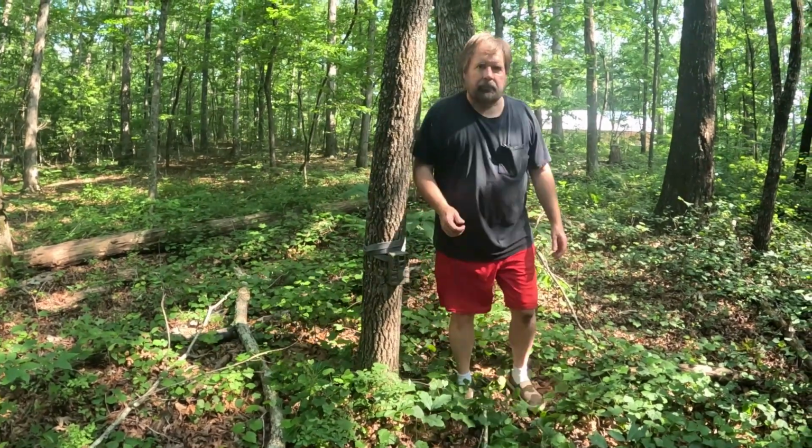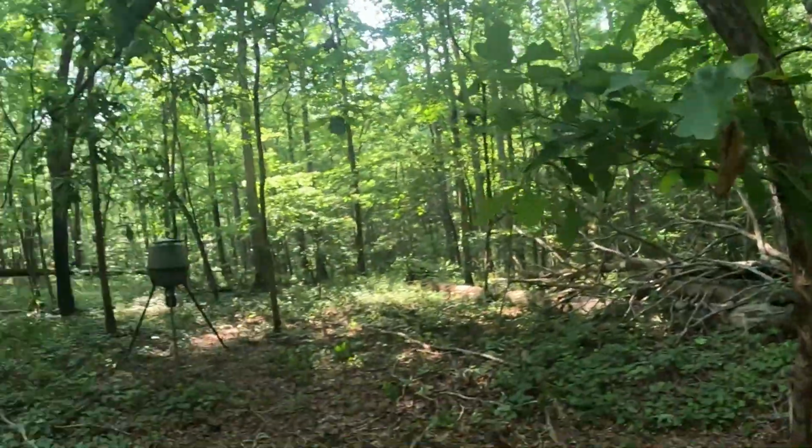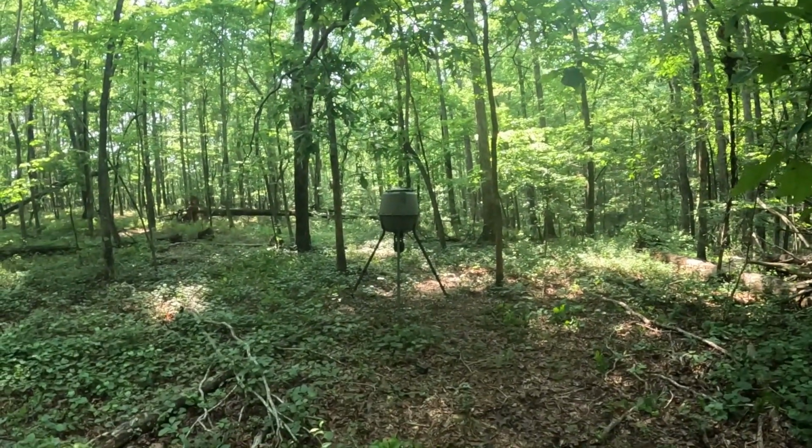All right, so I've got it set now. The camera is set. Hopefully we'll have a few movies of some deer or whatever is attacking my feeder here pretty soon. And there it is. I'm sure we'll see something. If we do, I'll show it to you.